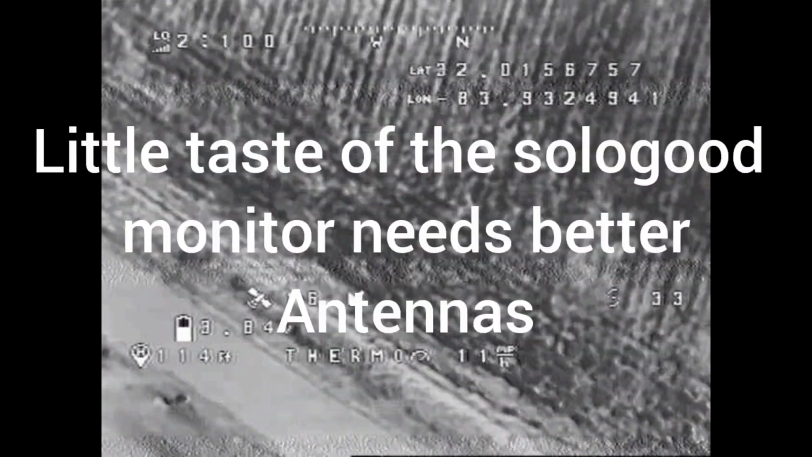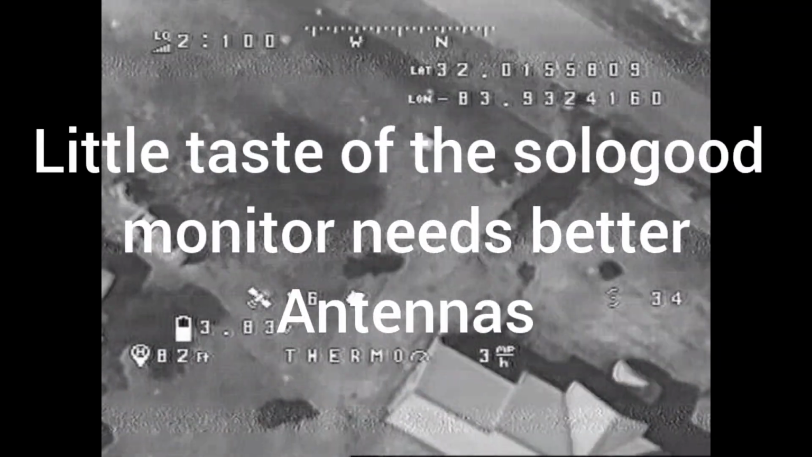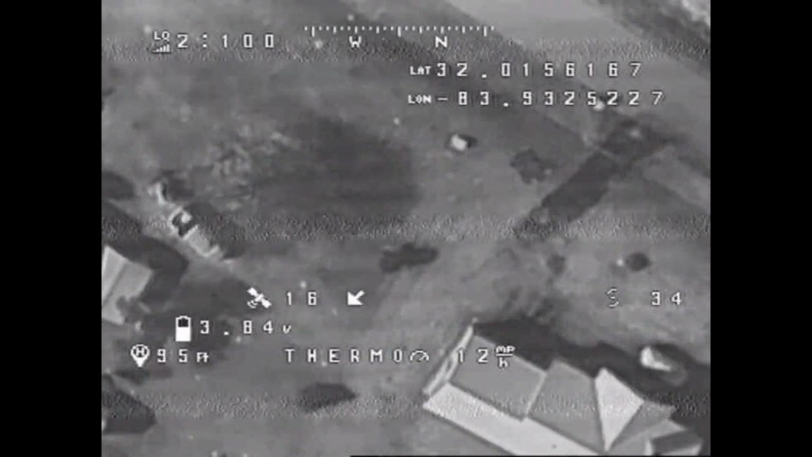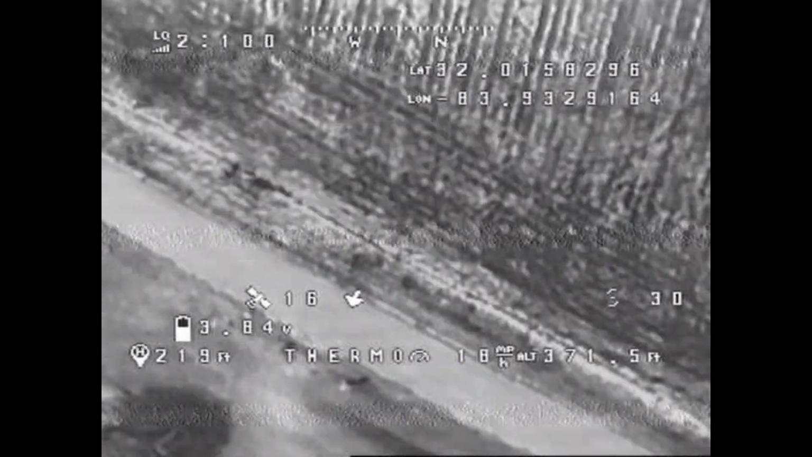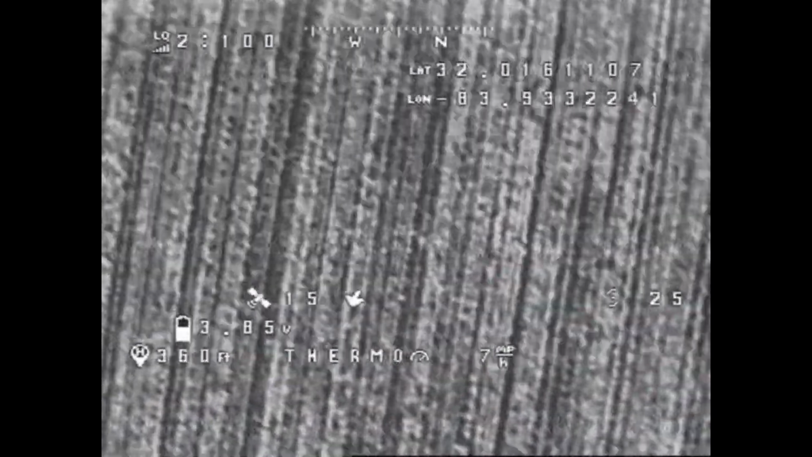Awesome. Just wanted to throw in a little video from the Solo Good 4.3 screen recording. The antennas had some breakup off and on, but just think these are little cheap linear antennas on there. I'm going to get me some patches on that thing as well, just so I can have it recording some good video. You're still going to have probably a little breakup, so it's not the best system. The HD0 system does a little algorithm to make great video, and they do it well.